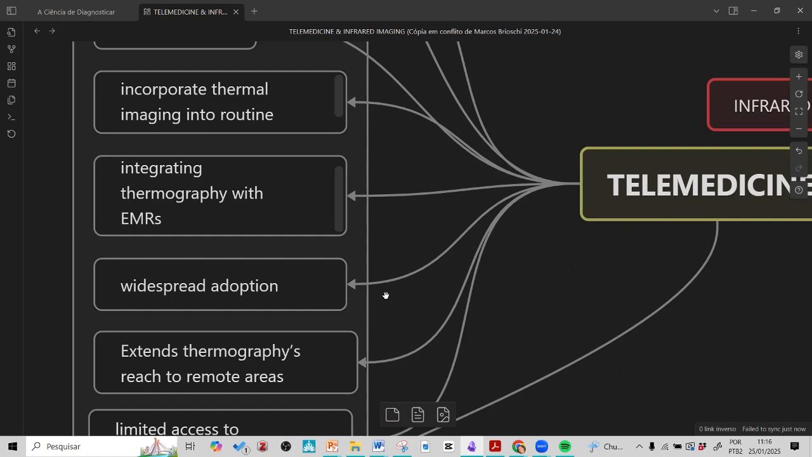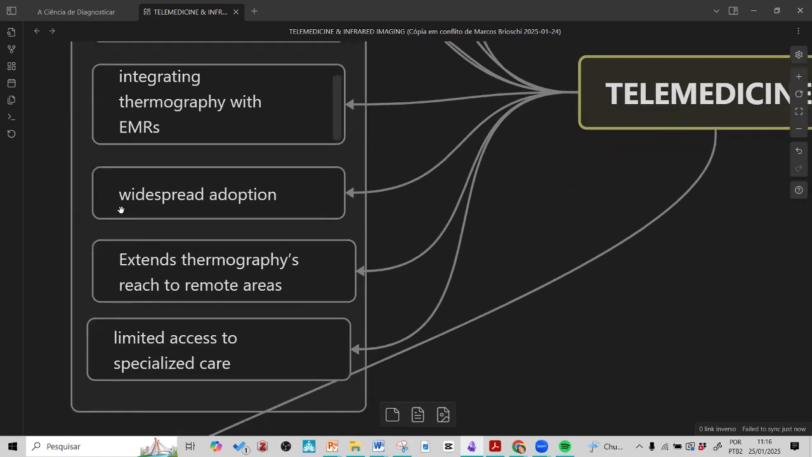And telemedicine will also help us with widespread adoption. Many people don't understand thermography. There may be someone alone in a city doing it, but he's not just him. He's connected with the world. He's connected with a big network with many specialists. It's very important, because sometimes